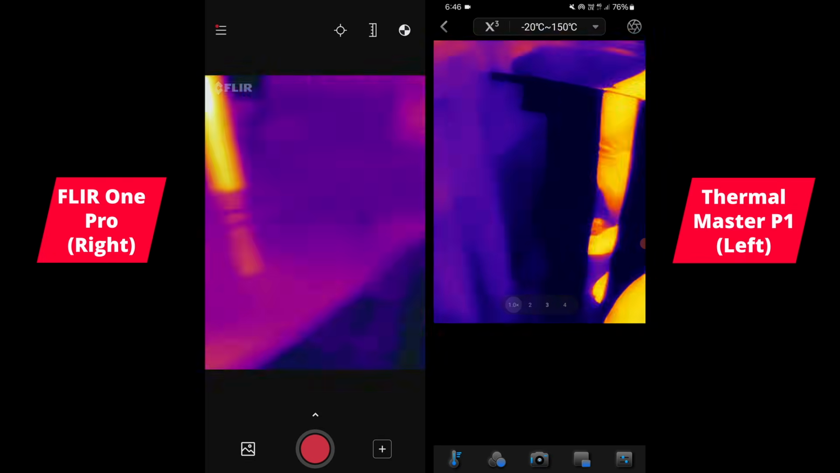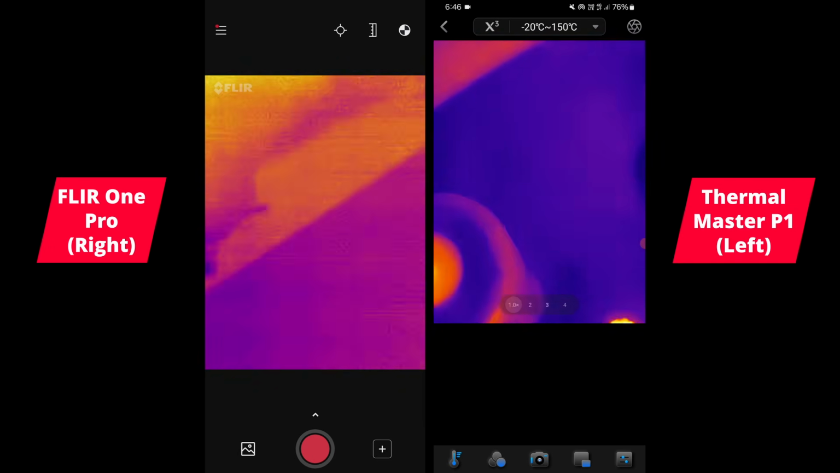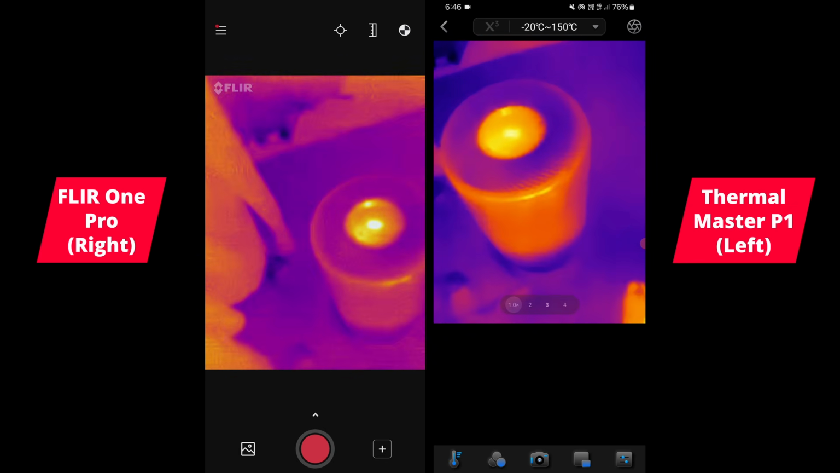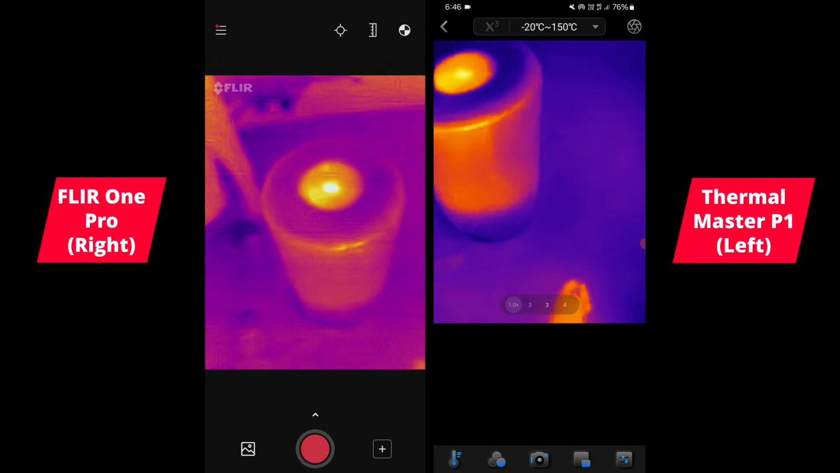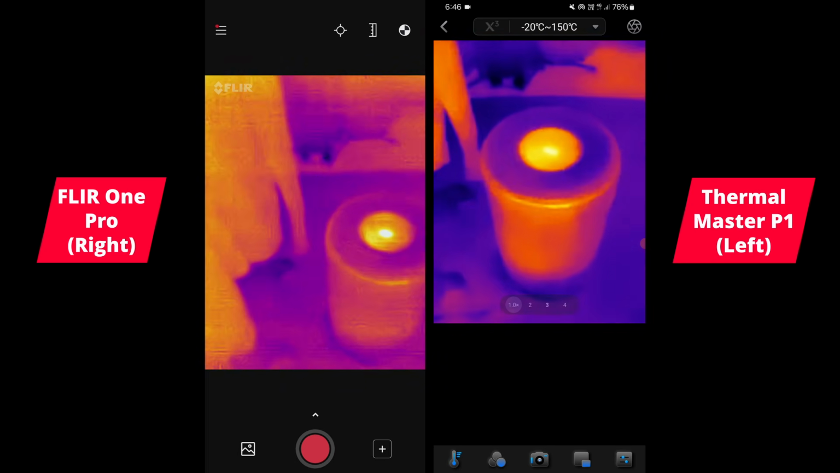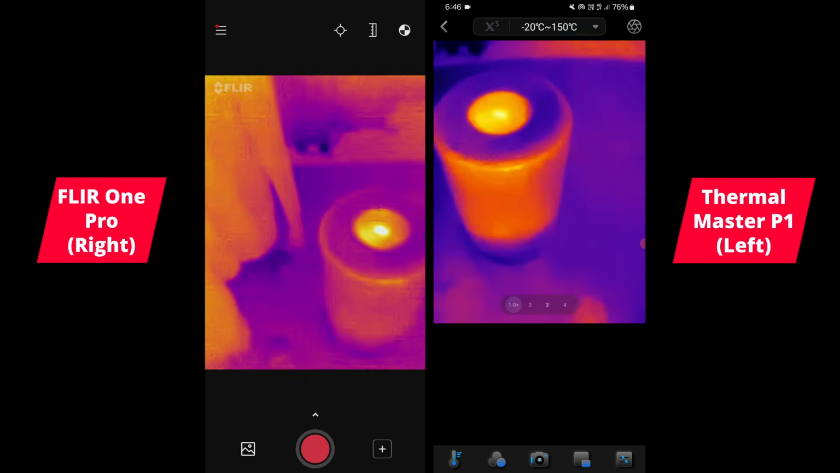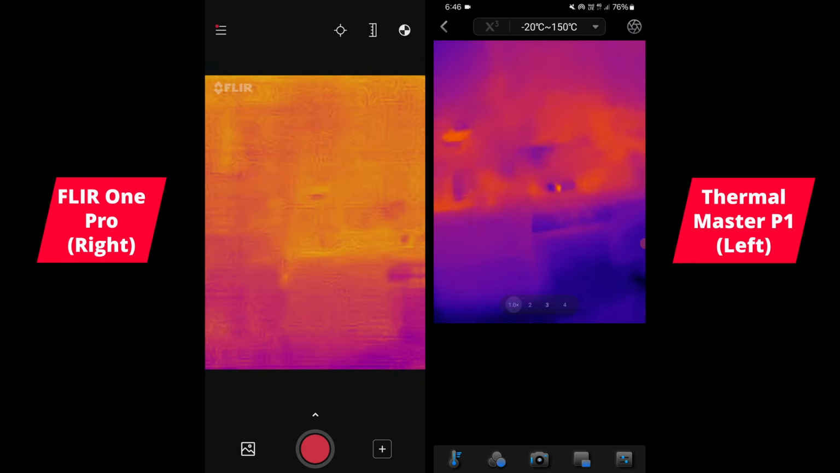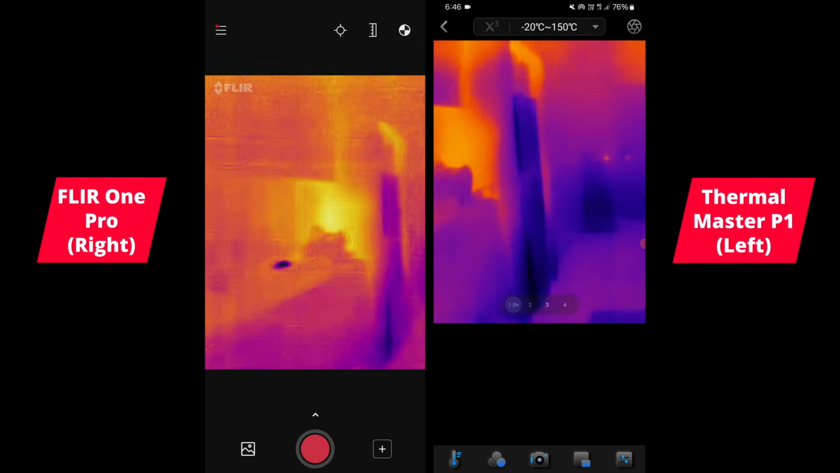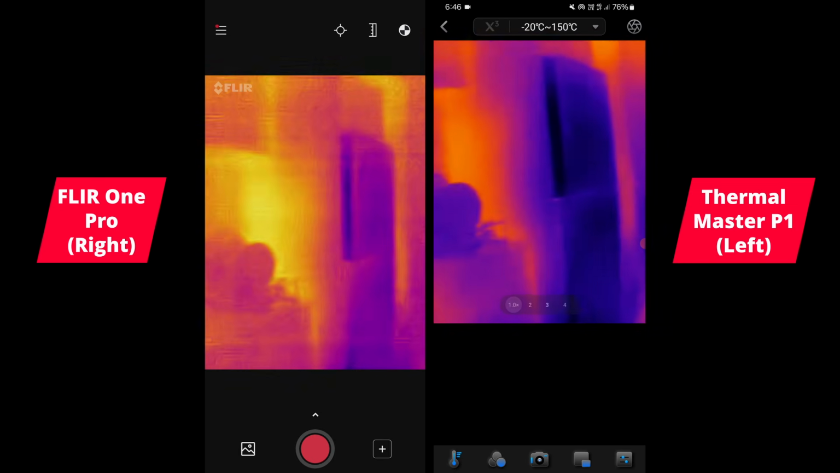So yeah, let's go for a little walkabout around my house. Let's turn off the X3. So even without the X3 upscaling, it just looks better. You can make out the details, the sharpness of everything much better than the FLIR One Pro. And also just due to the frame rate, it's just easier to use. It feels like you're actually seeing things in real time.